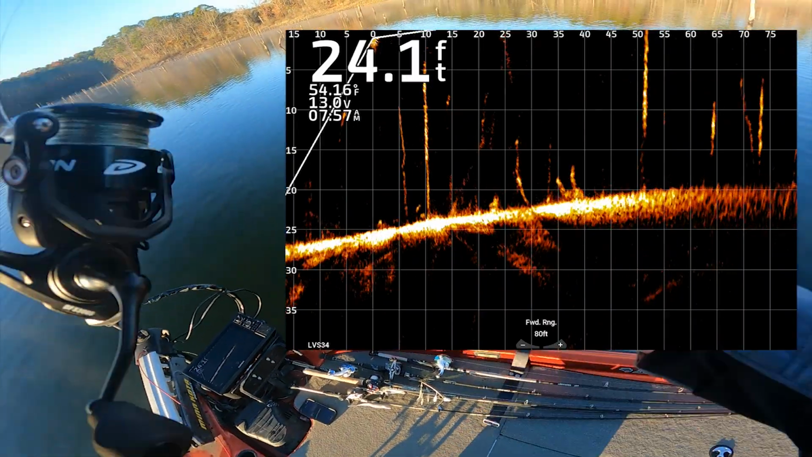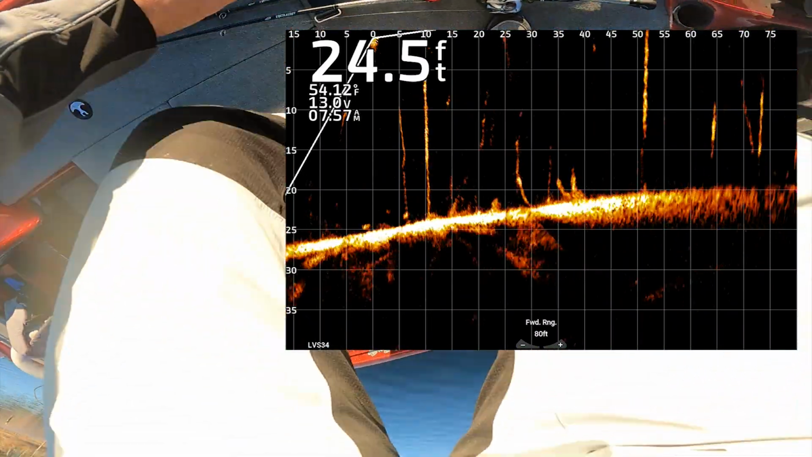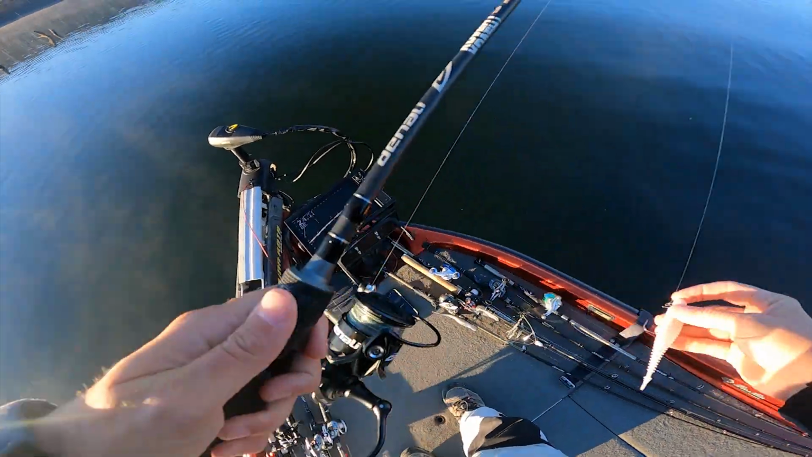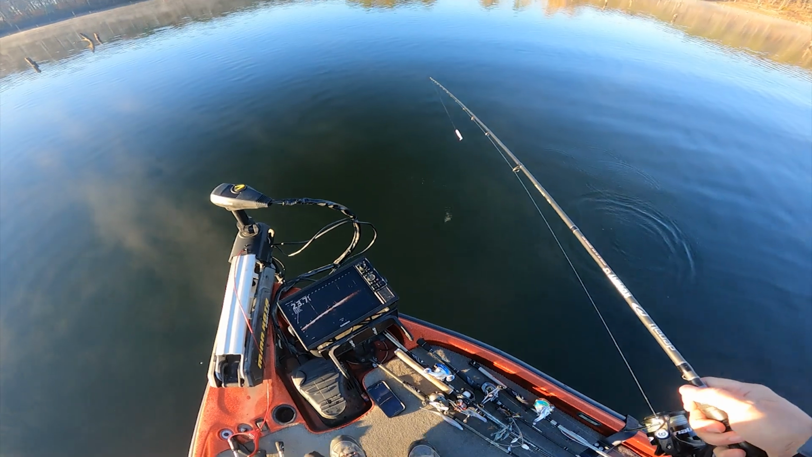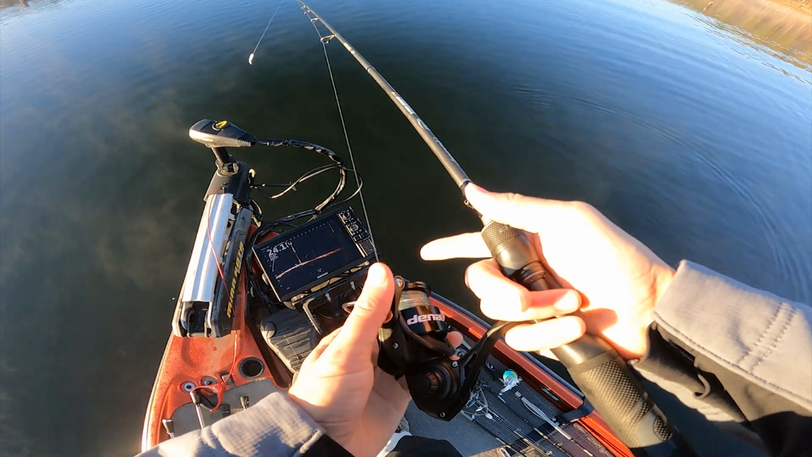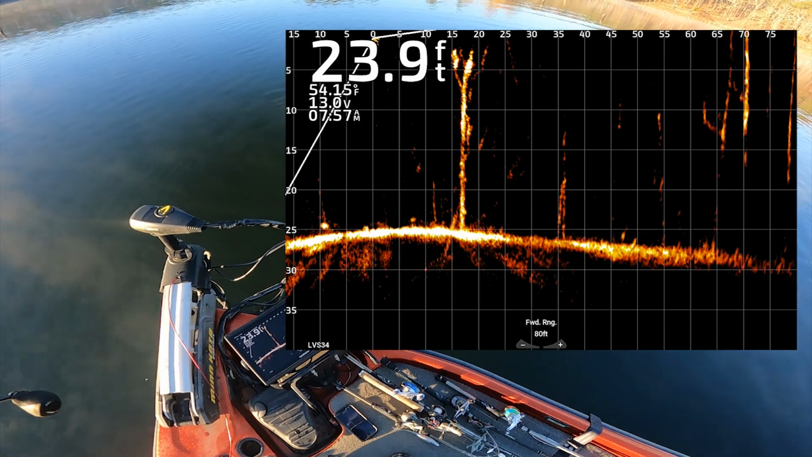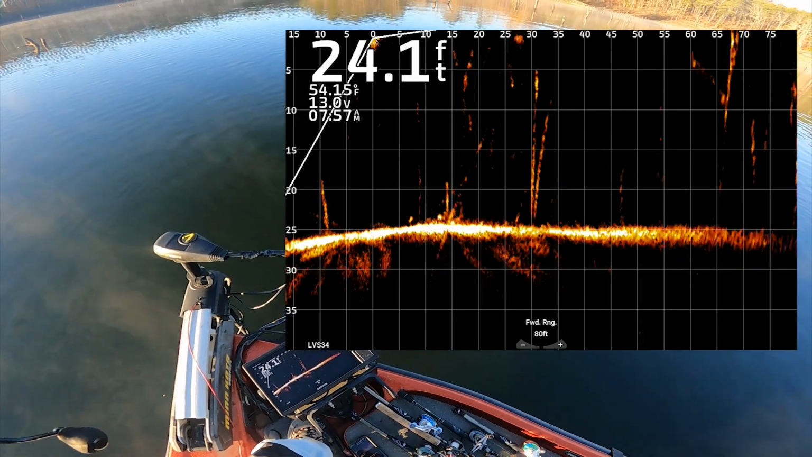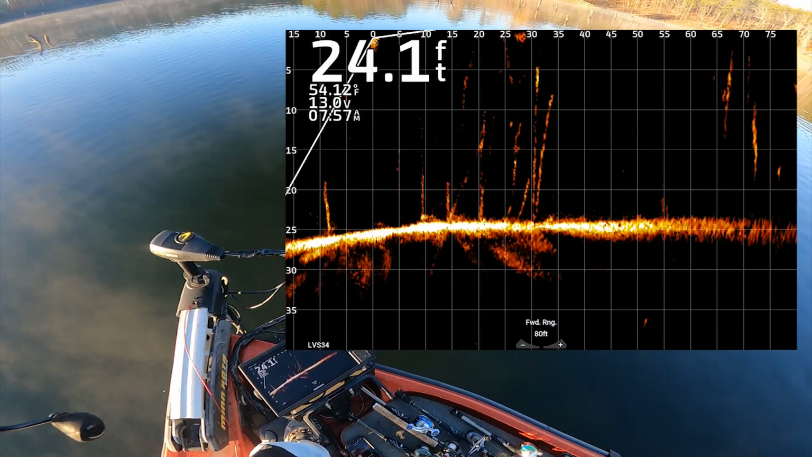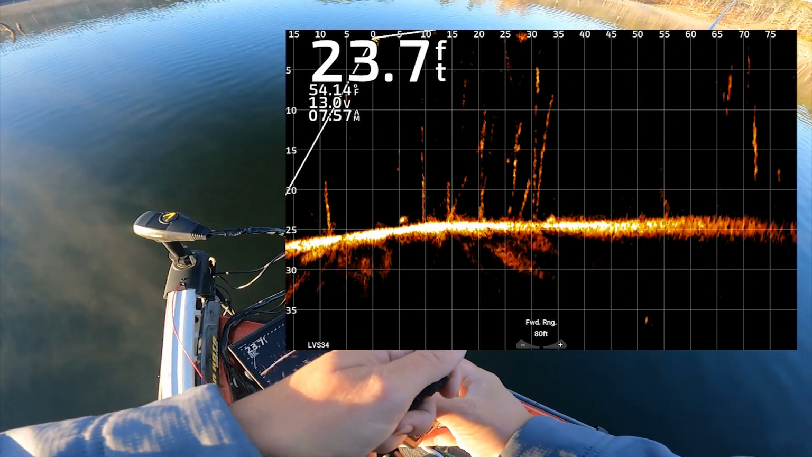Why? I need to go to a bigger size. All right. Might be the color. Here I am with my hover rig without the weed guard. I need the weed guard on. I've been fishing it. There's my hover rig down.